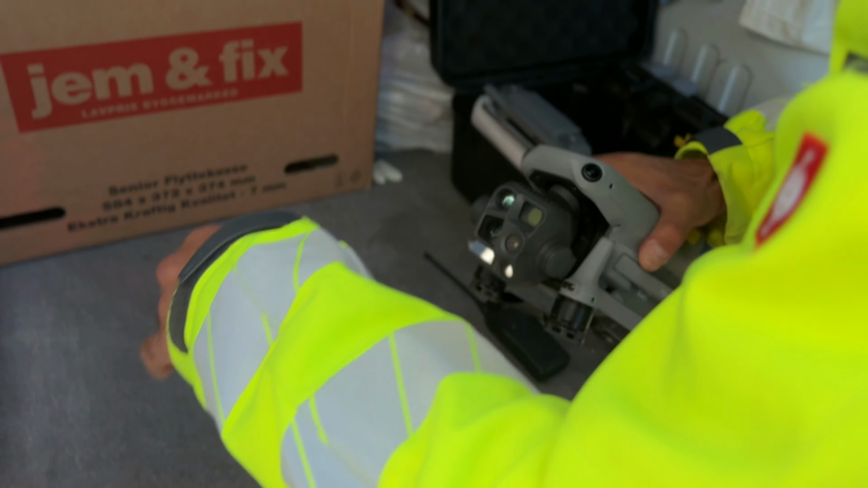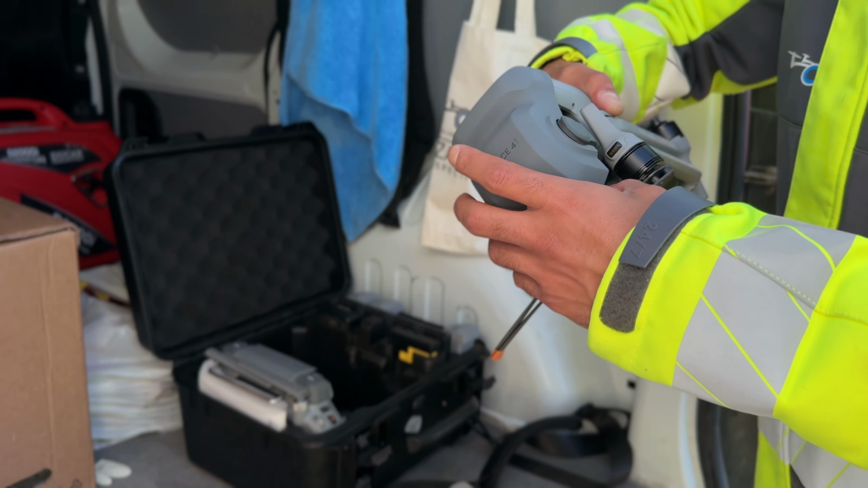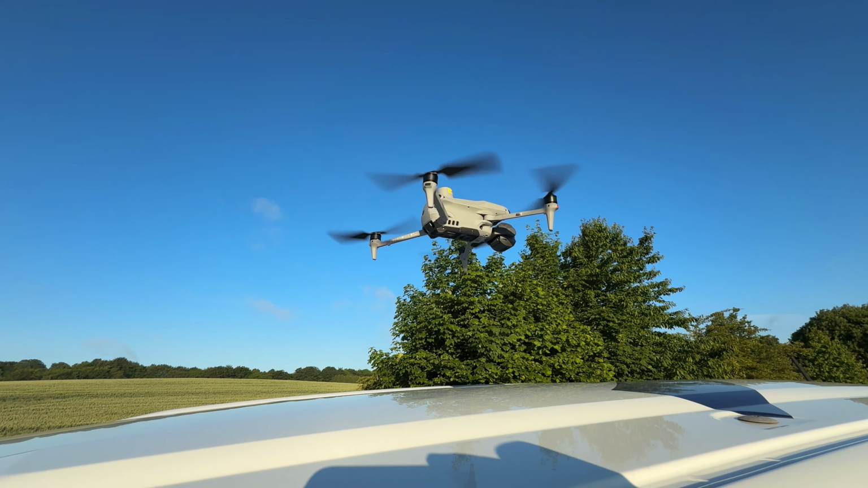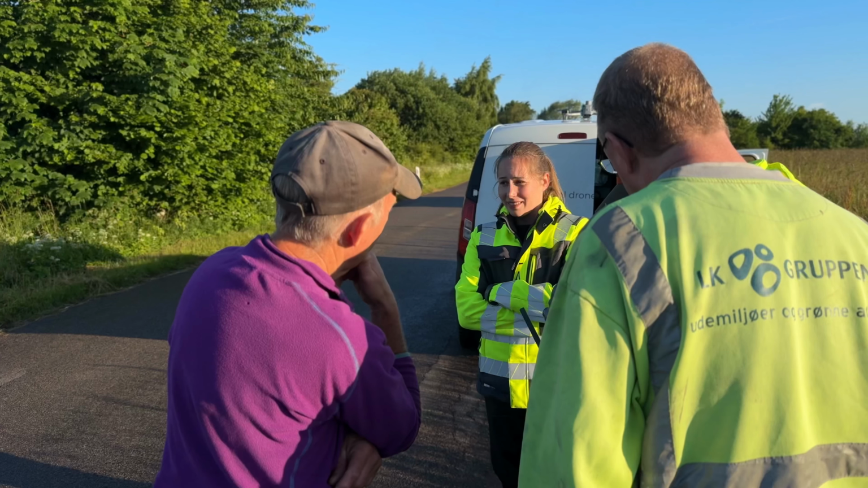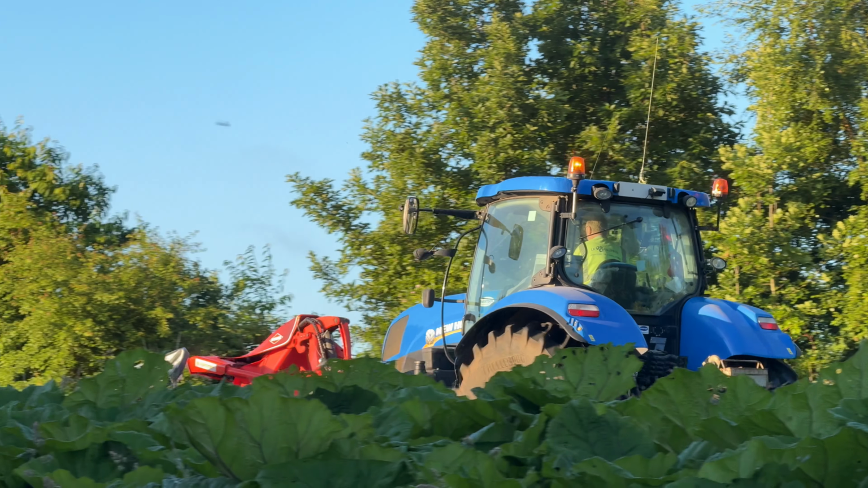So after we captured the entire field with the drone and identified that one fawn that fortunately was big enough to run on its own, we could assure the farmer that everything was clear and that he could start cutting the grass on the field without killing the fawns.